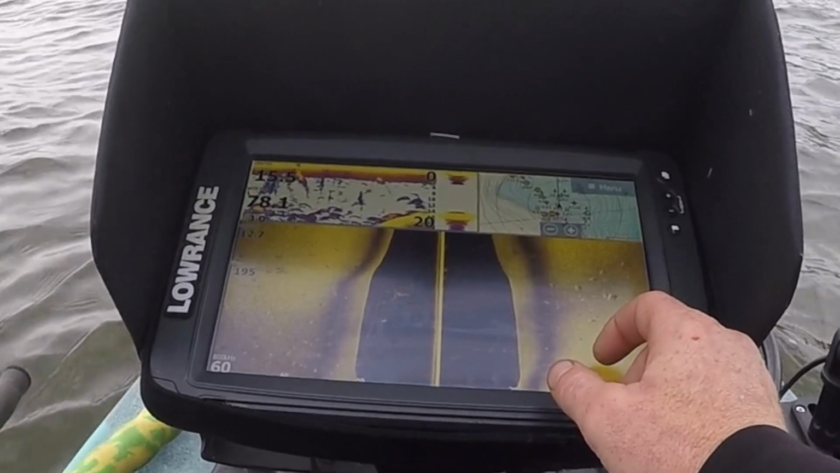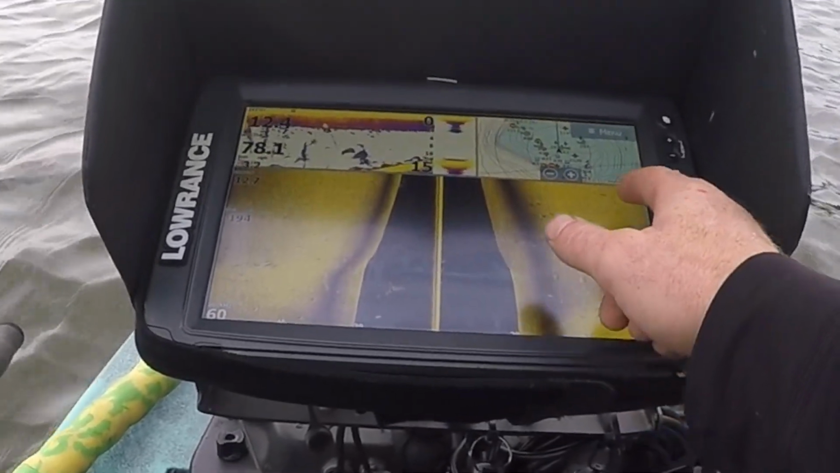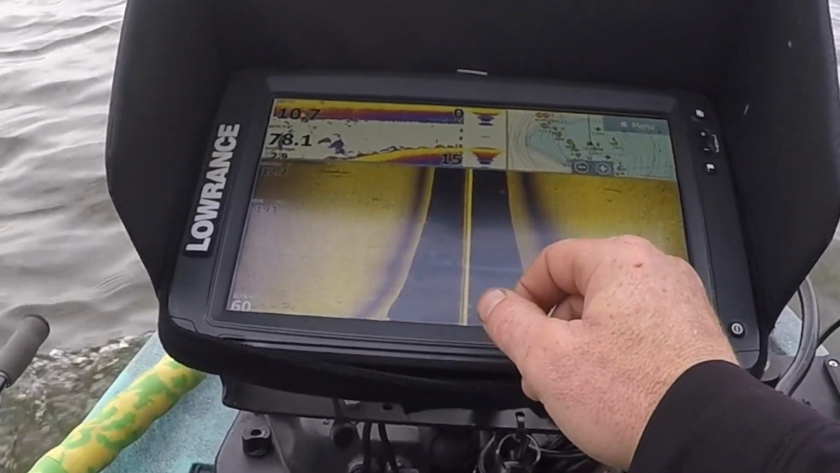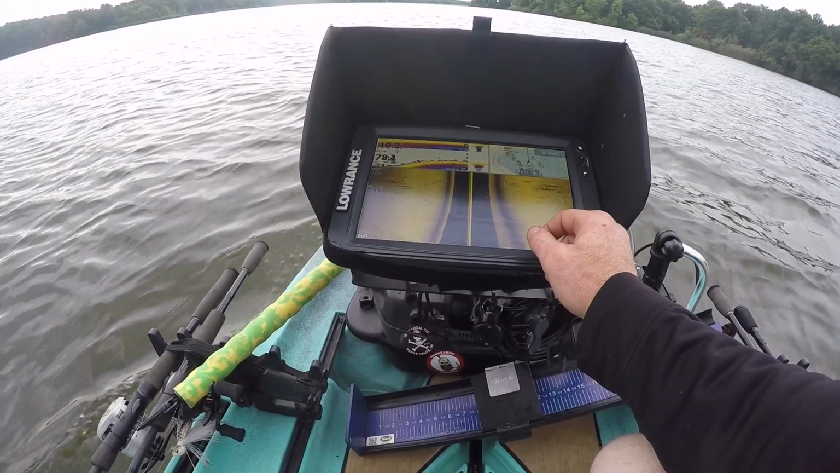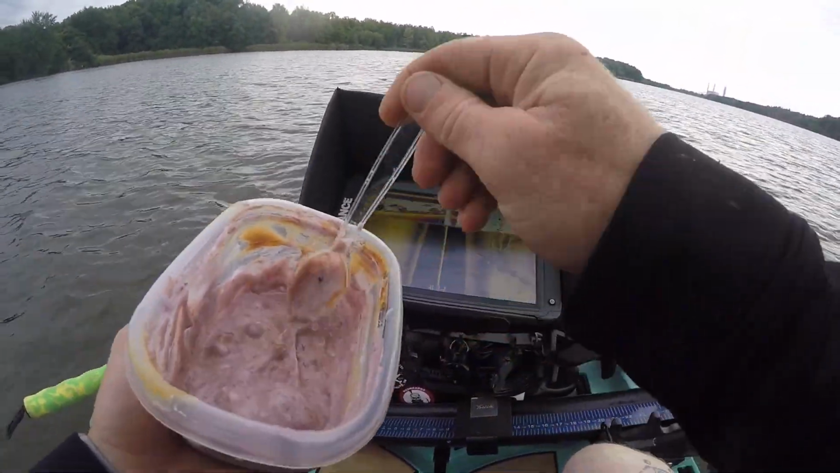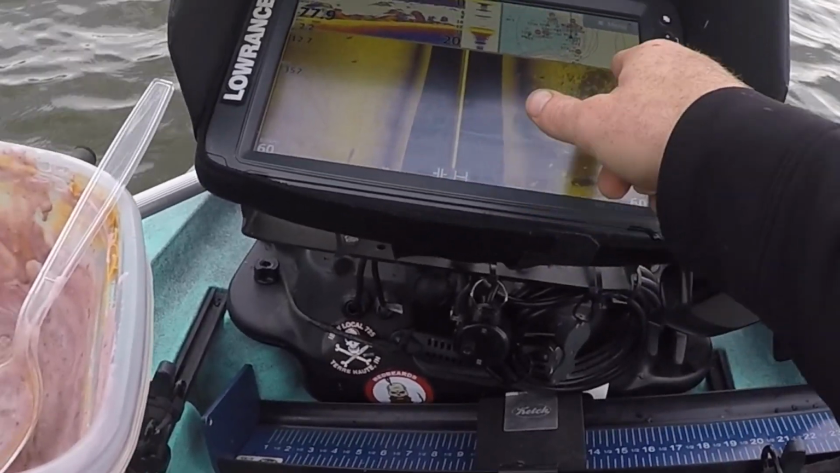Okay, now we're getting up onto the flat. As you can see, there's a bunch of different brush piles out here. There's some fish right here. A little bit of rough spot there. A little brush. There's some brush right here. There's some more brush. Okay. I'm gonna go through this spot right here, and they're loaded on it. A lot of bait, brush piles, fish.